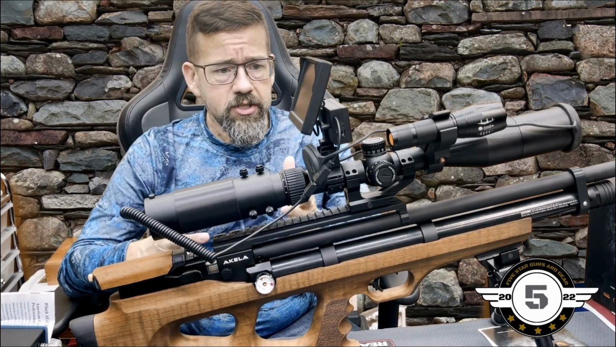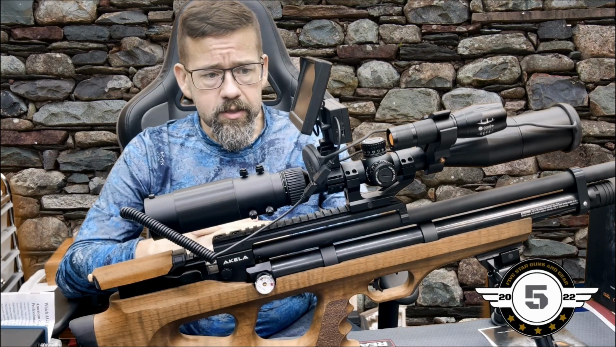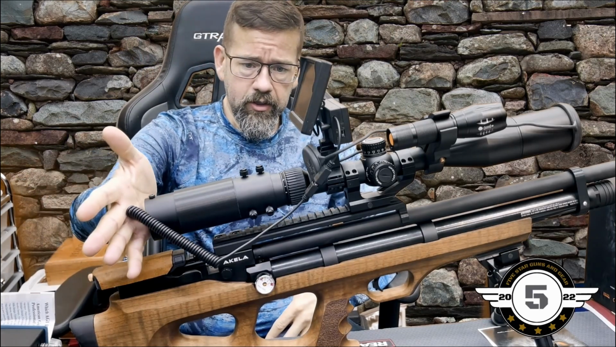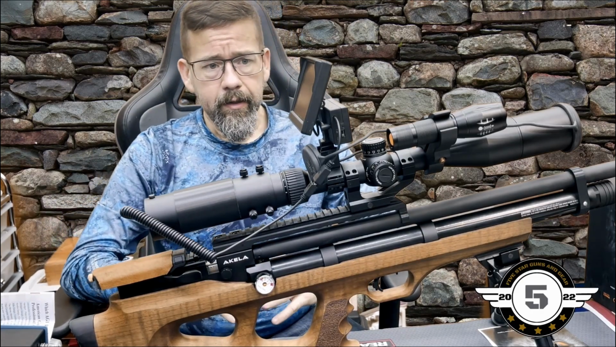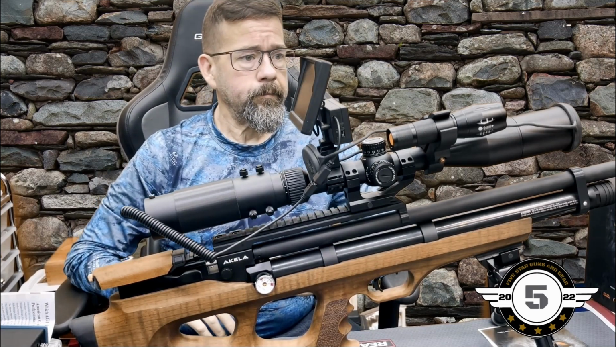I did take it out. It's actually pretty impressive. It does a good job for what it is. It is bulky. I'm going to tell you right now, it is bulky. I mean, you've got a big screen sitting on top here. You do not get to use your scope. You cannot see through it with this mounted on there. We'll talk about that. And this does not record video, and we'll talk about that as well.